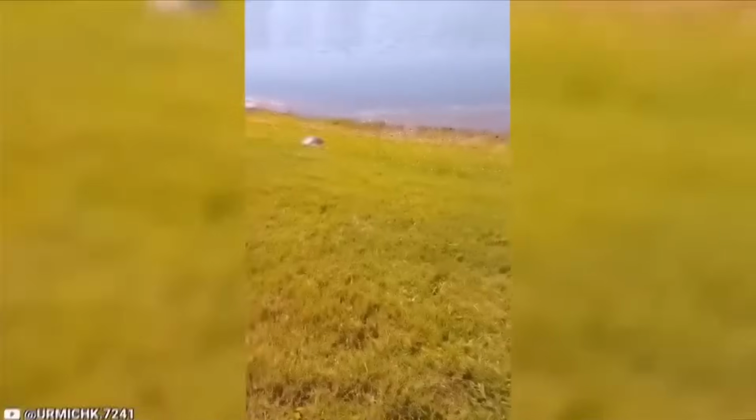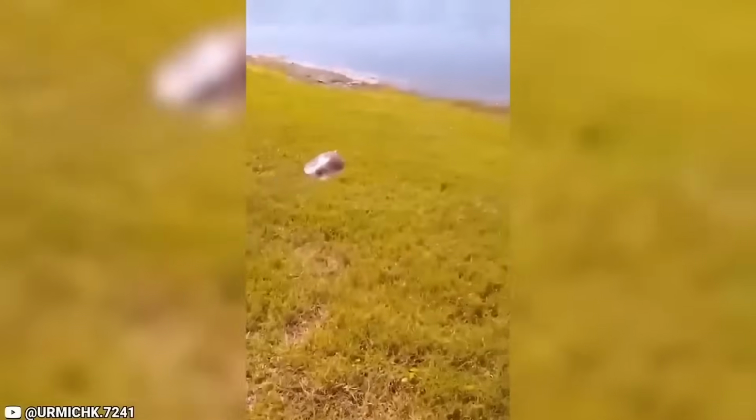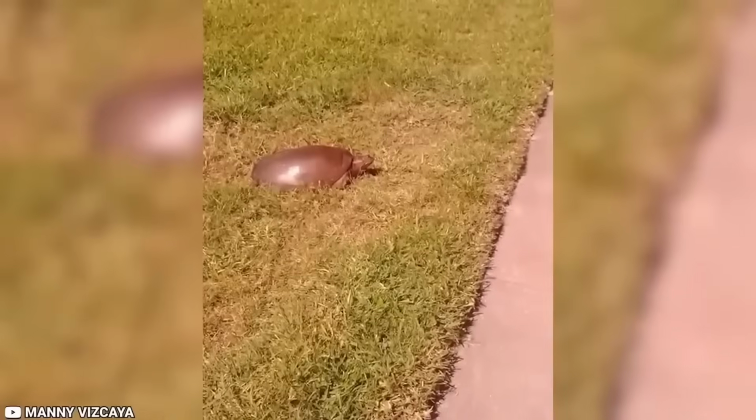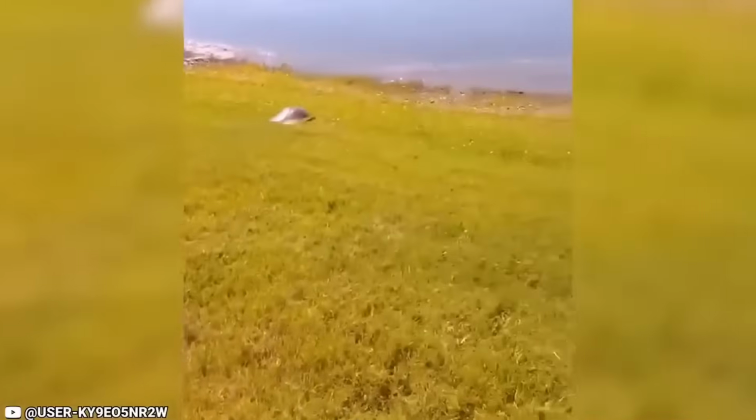This man found this huge turtle on his way back from work. He wasn't really sure what it was doing out of the water. So when he got closer to it, he found out that this creature was way faster than it looks. This quick turtle made a sudden dash for a nearby pond and was never seen again.